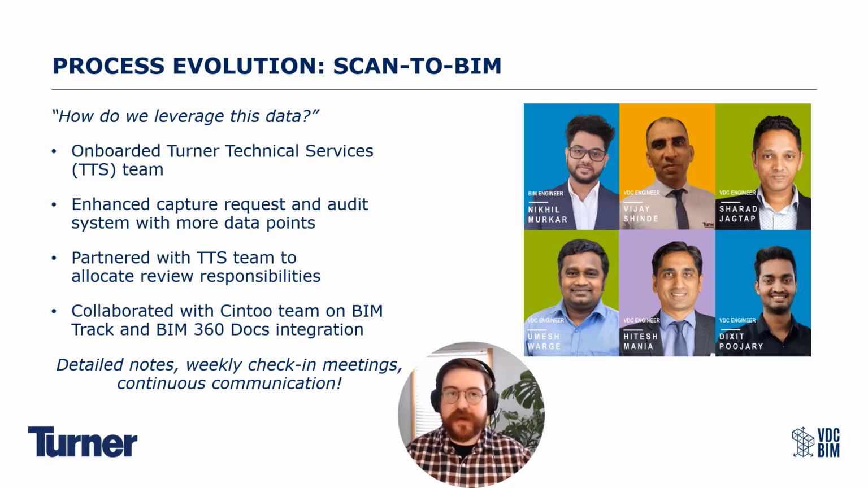So again, more transparency into the process to say, alongside all the other data that we've collected, here's what they're contributing, here's who's reviewing the scans, here are the issues that are resulting from these scans, and here's what's done to close these issues, right? So we were able to really allocate the review responsibilities across their team and our team, to make sure that scans were getting reviewed, issues were being identified, and then ultimately being closed.